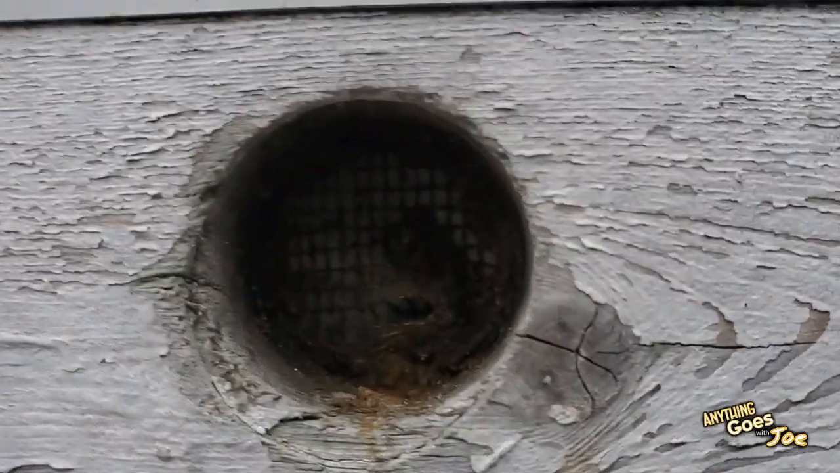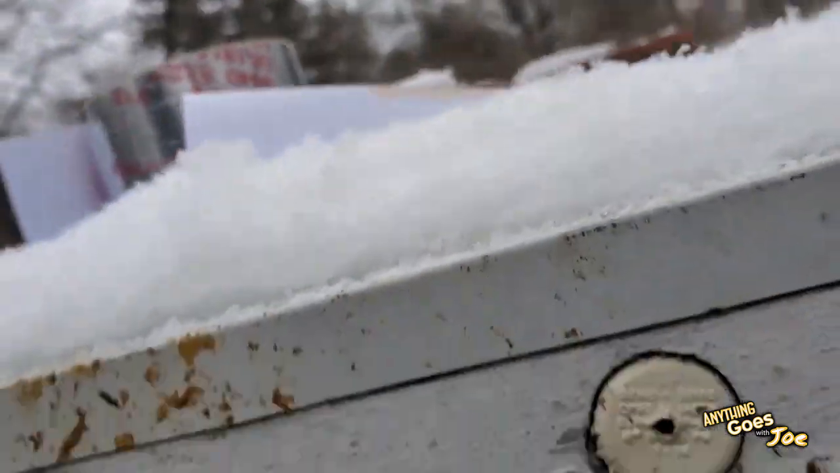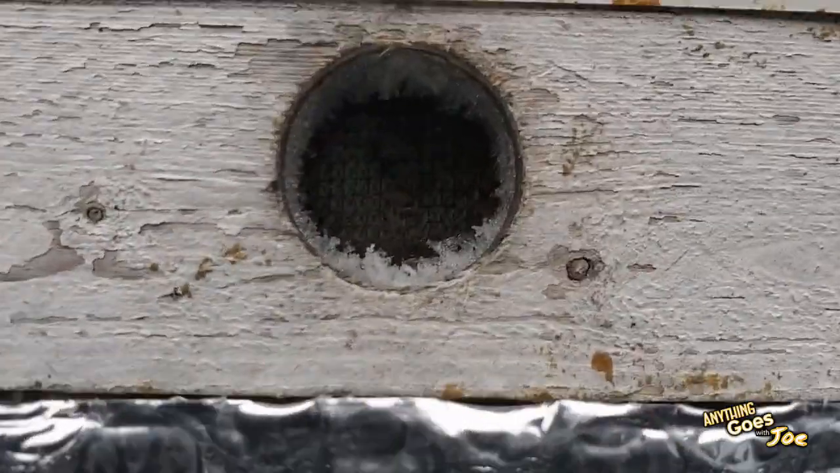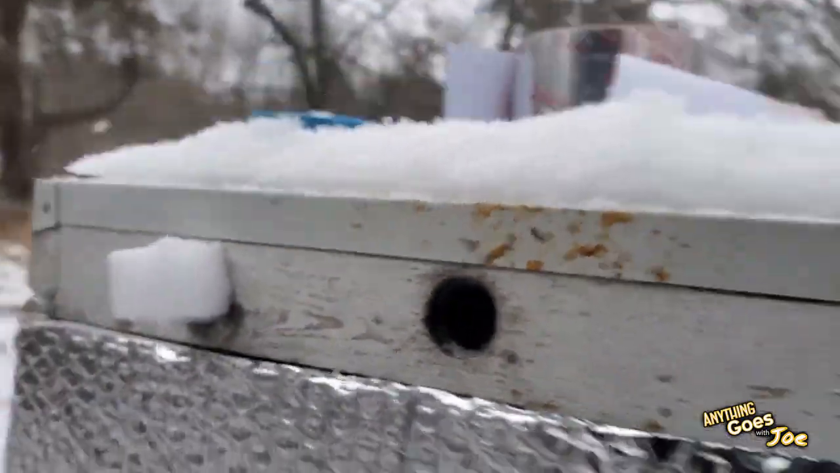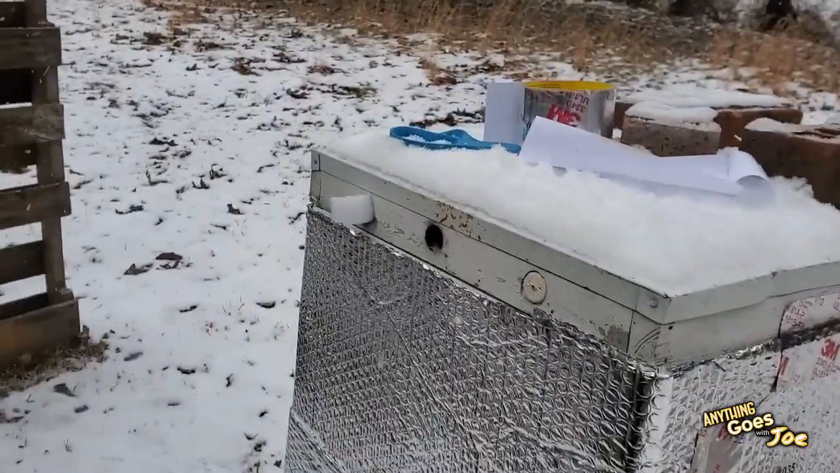So let me look in here. Well, that looks about the same. I'm going to give it a little hot air. Put the phone back in the clip there.